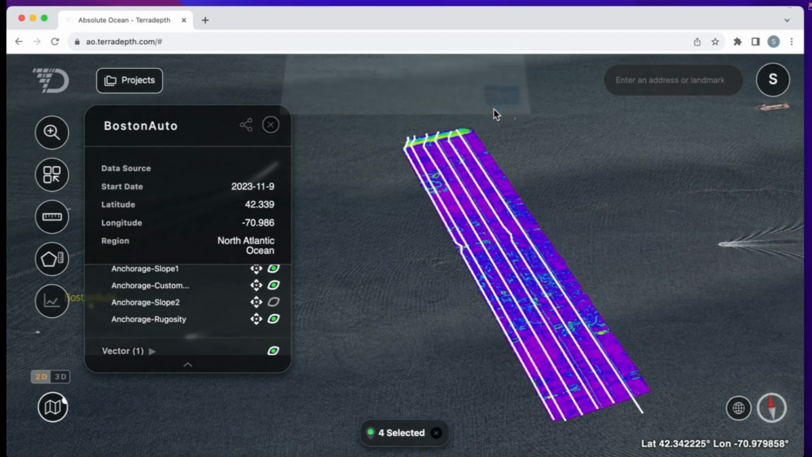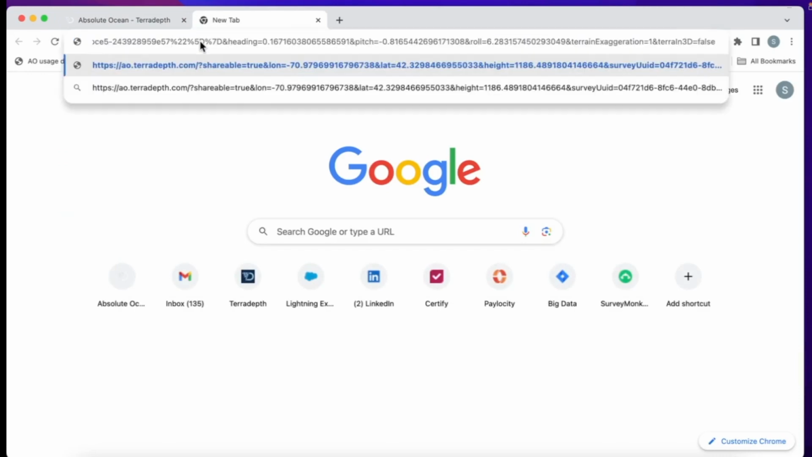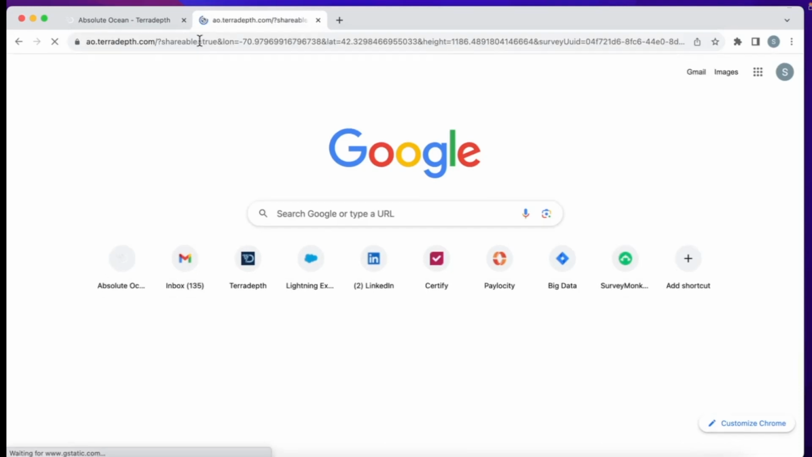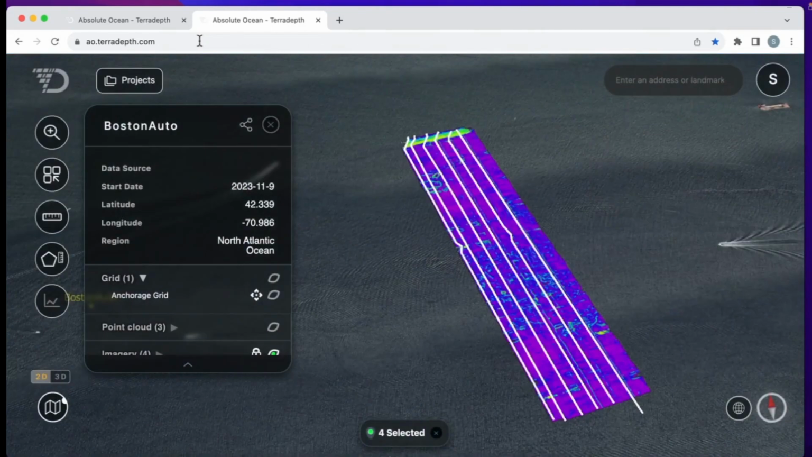So this view link is now copied to my clipboard. I can send that to my colleague using email, Slack, Teams, any other tool. And as long as the recipient has access to Absolute Ocean and has access to the project, they will see the exact same view that I copied.